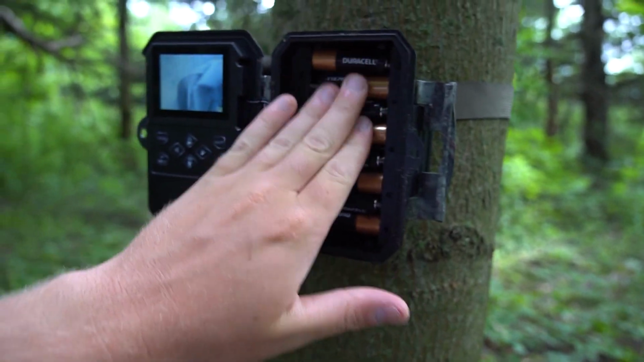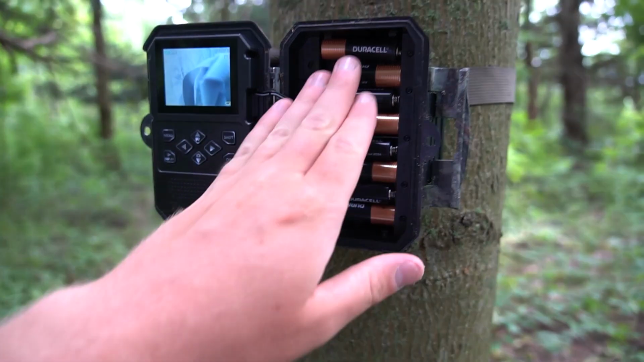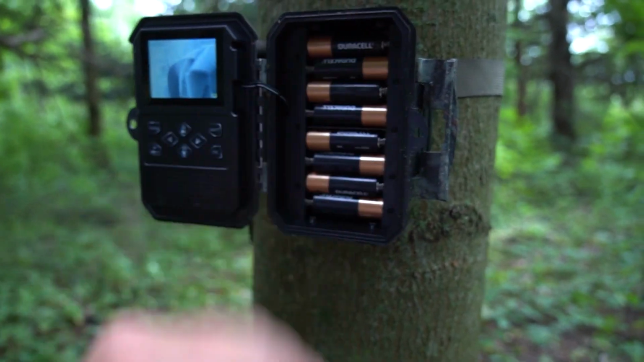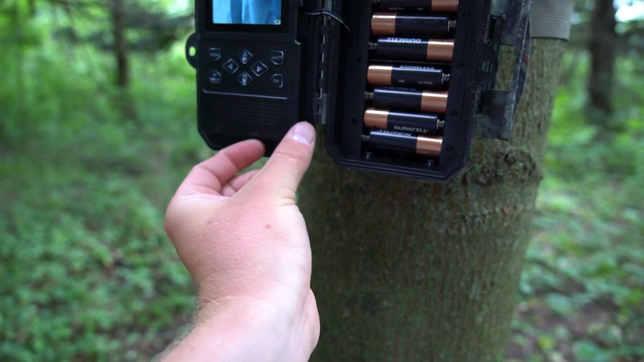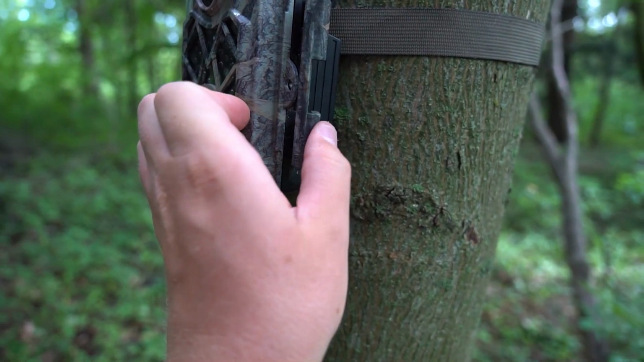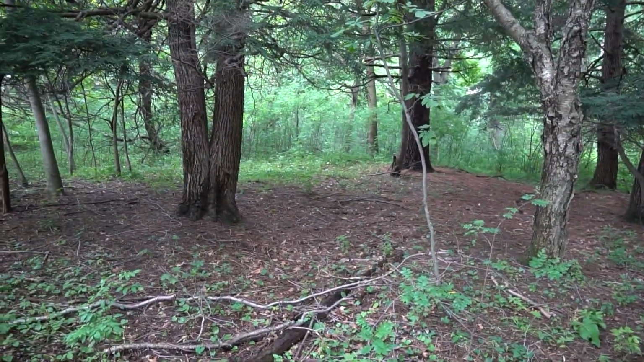Battery says it's starting to get low, so hopefully they hold on there a little longer. Next time I come out, I'm going to have to bring some batteries along and replace them. But hopefully these will make it a little longer yet. We'll switch this to go. We'll close her up, and hopefully this will help us figure out where these deer are venturing off this intersection.